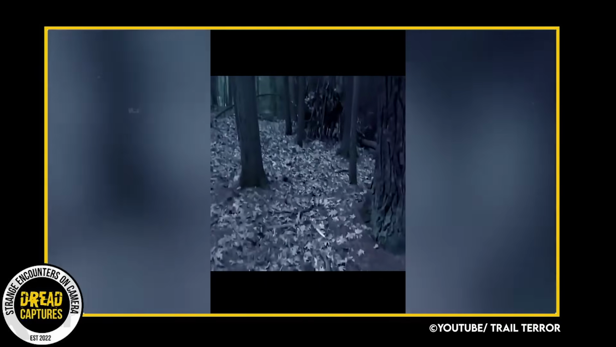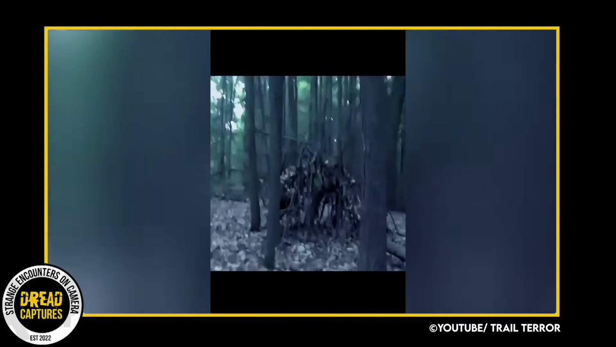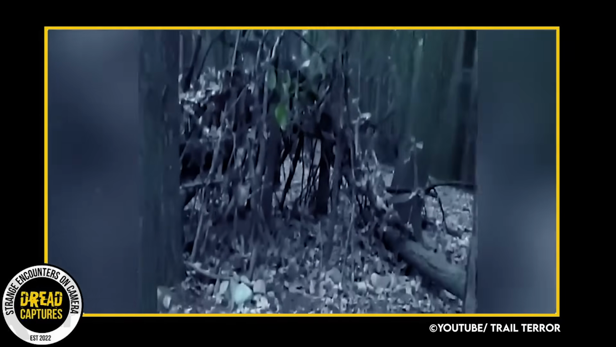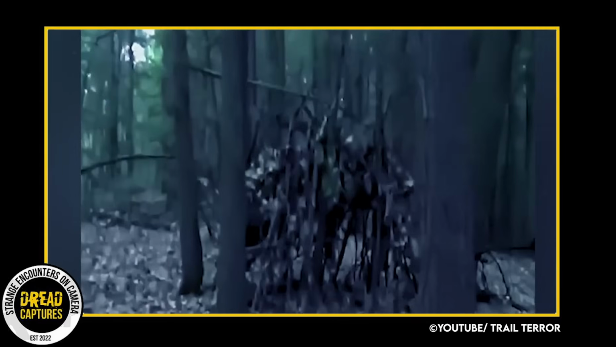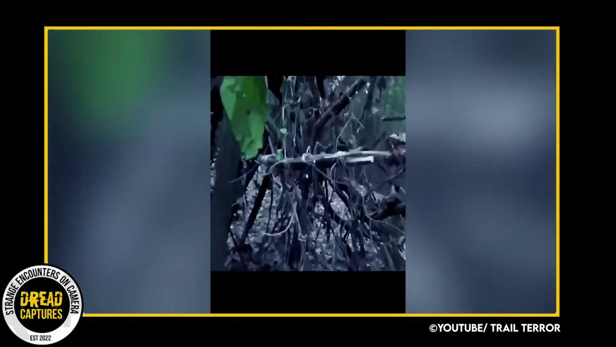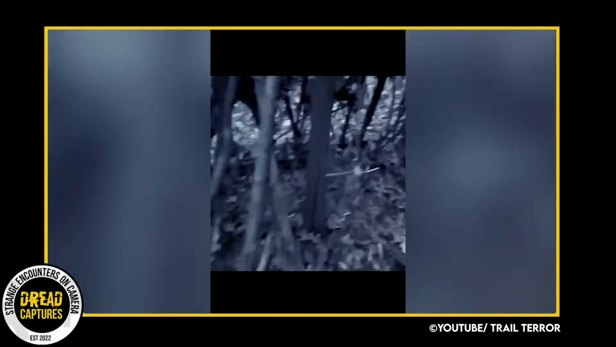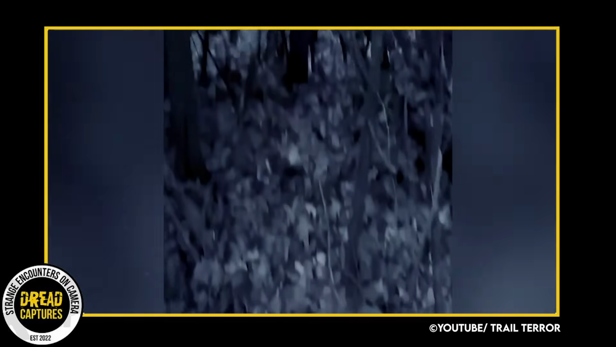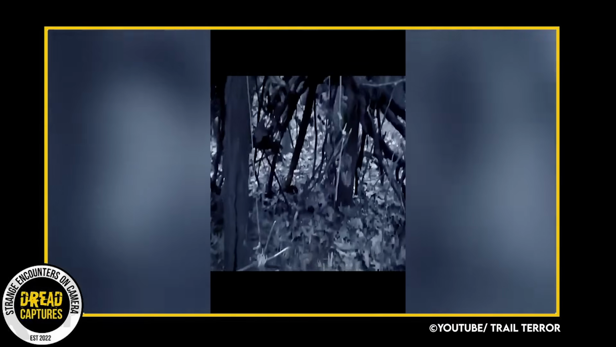A person exploring the forest of Amherst took a video, and it was a little disturbing. They walked upon a structure made of branches in the middle of the forest. At first glance, one might think it was made by kids playing, or even just a person seeking shelter for the night. However, upon closer inspection, the person recording the video noticed small twigs tied up in different formations, as if someone had been trying to create strange symbols.